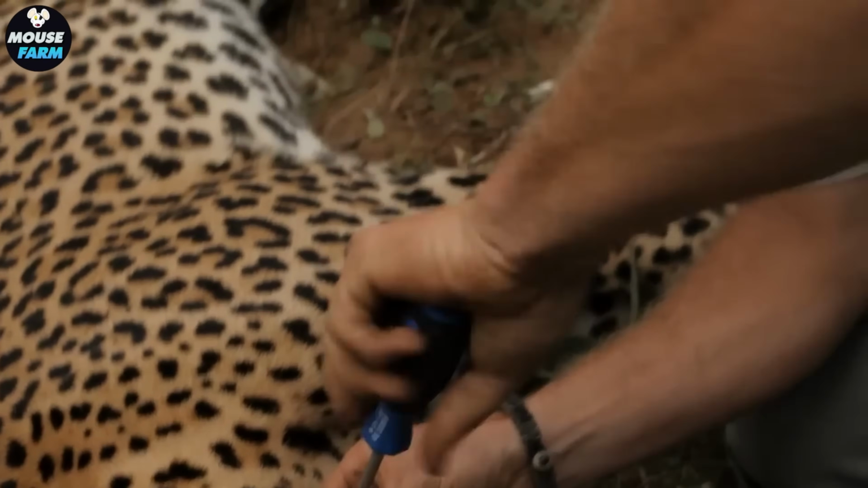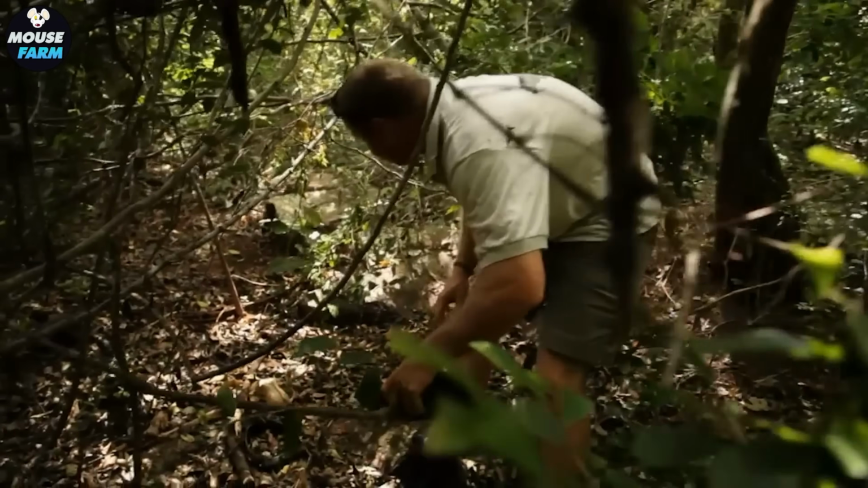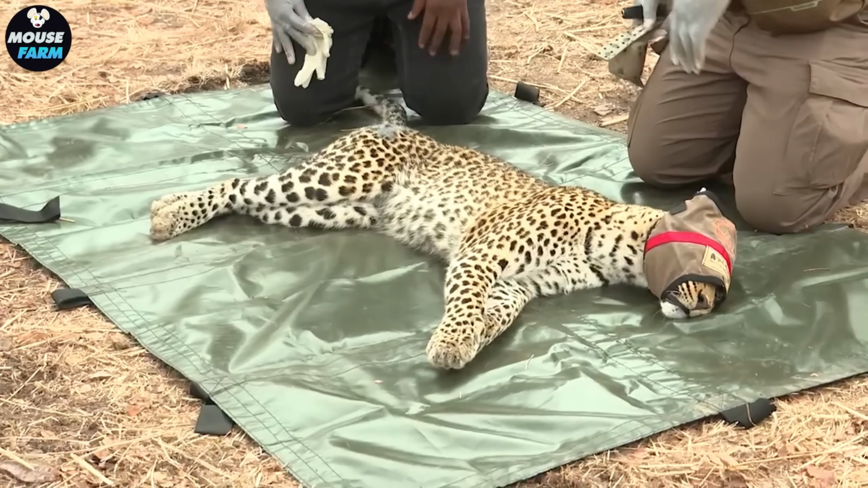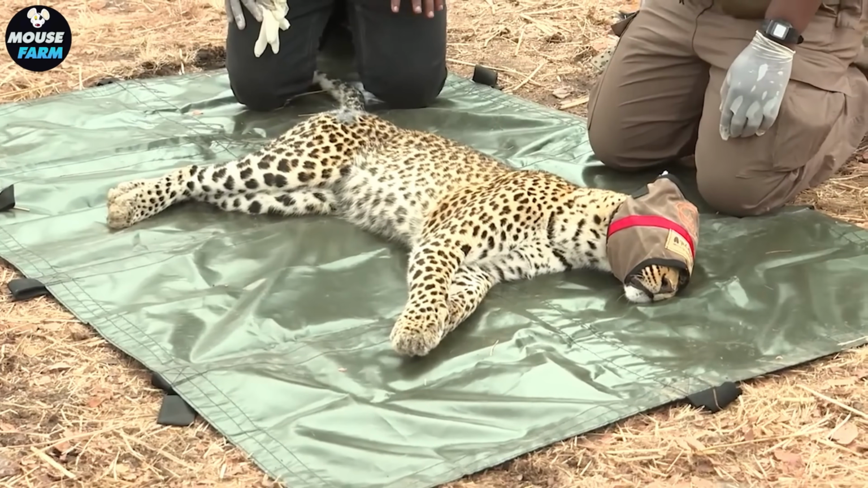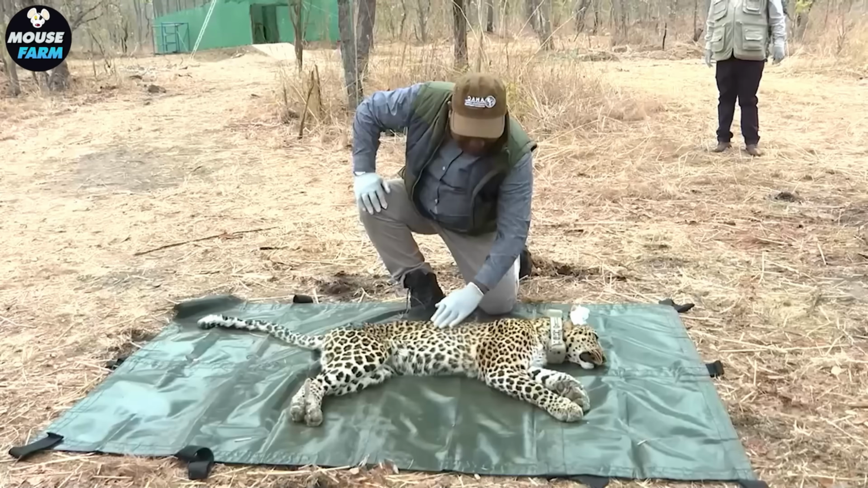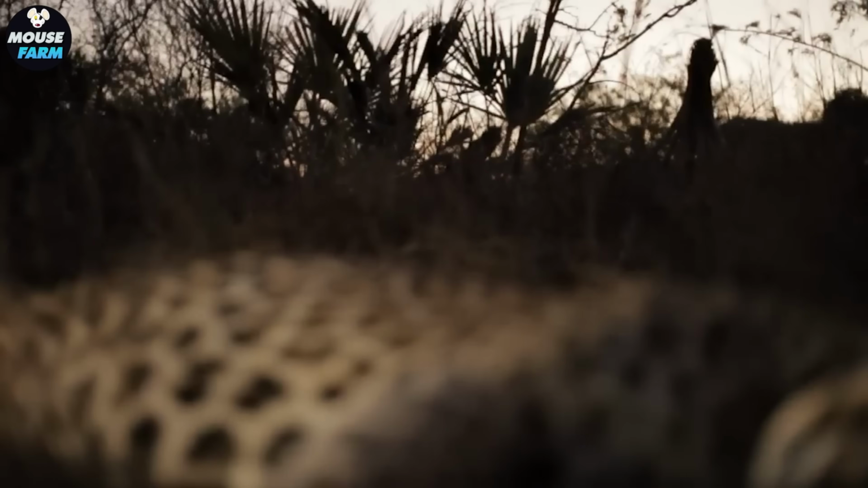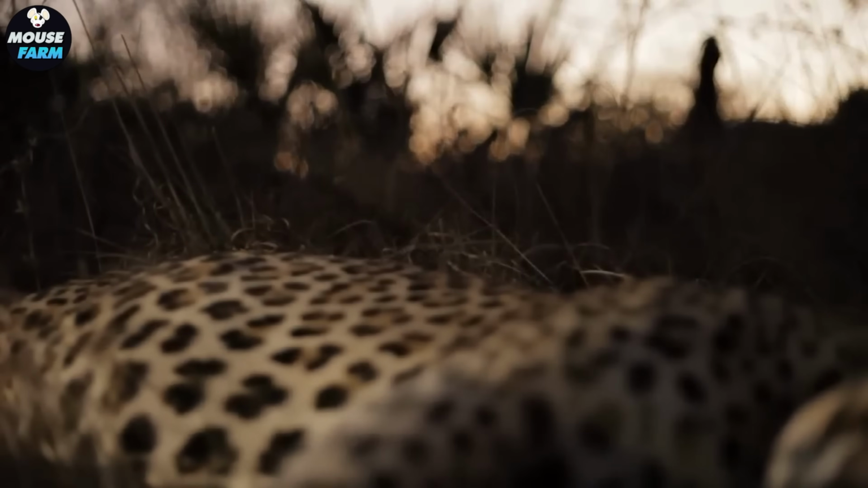The proceeds from the hunt will be used to fight poaching, protect livestock, and improve people's lives. This is an effort to harmonize humans and nature, where both coexist.